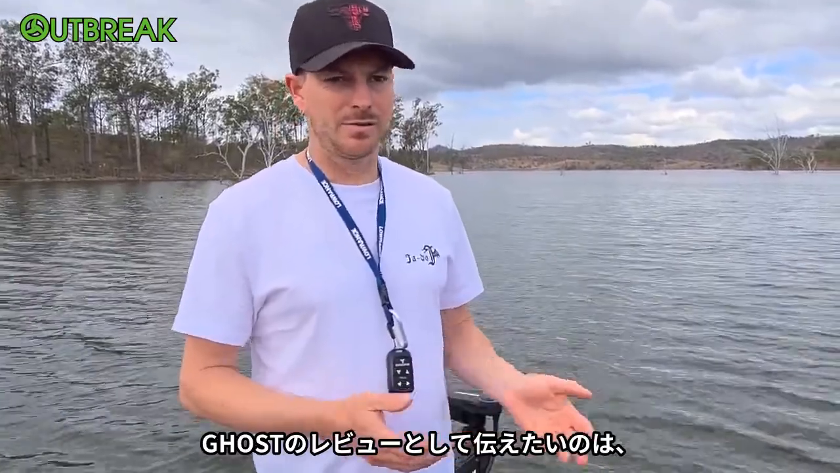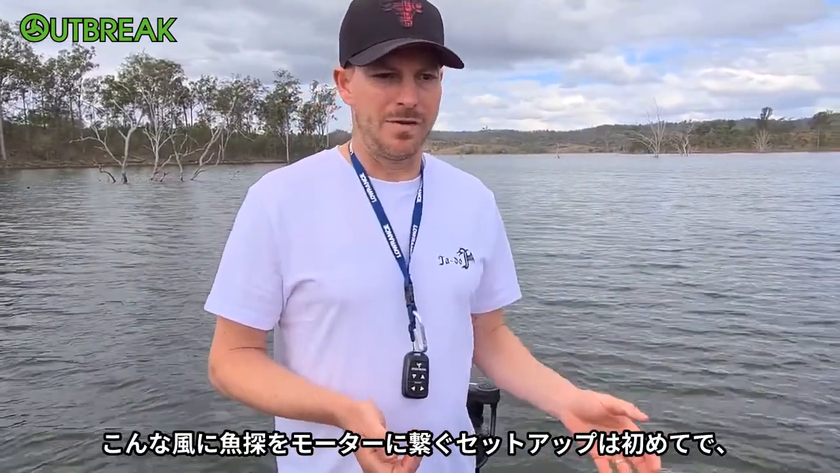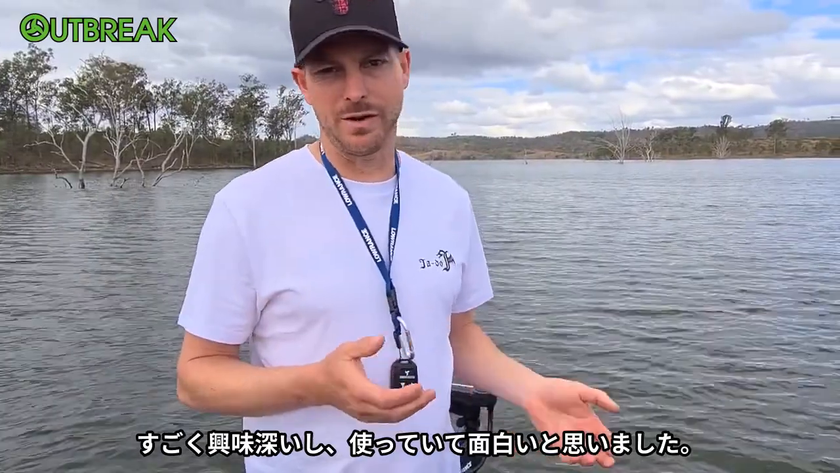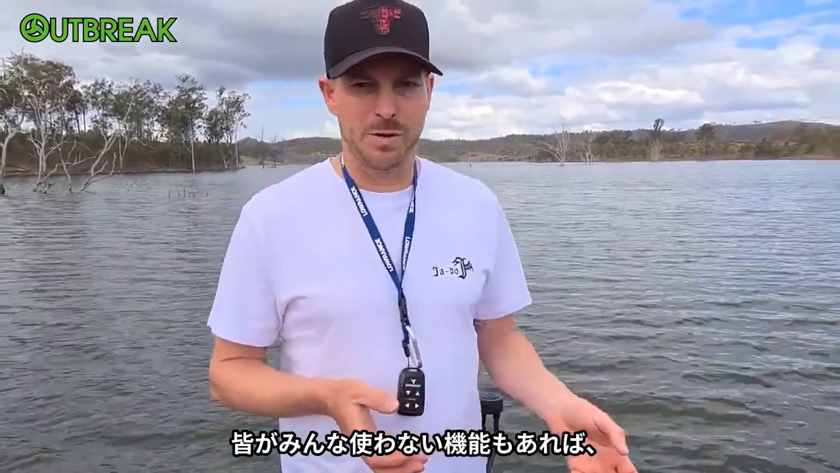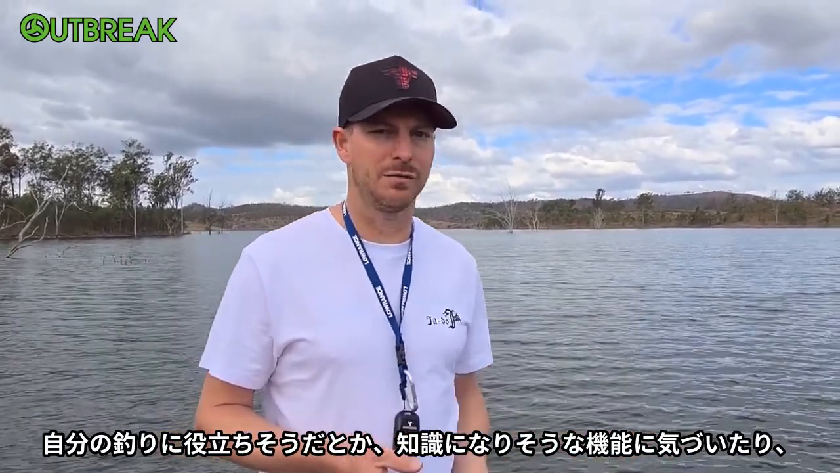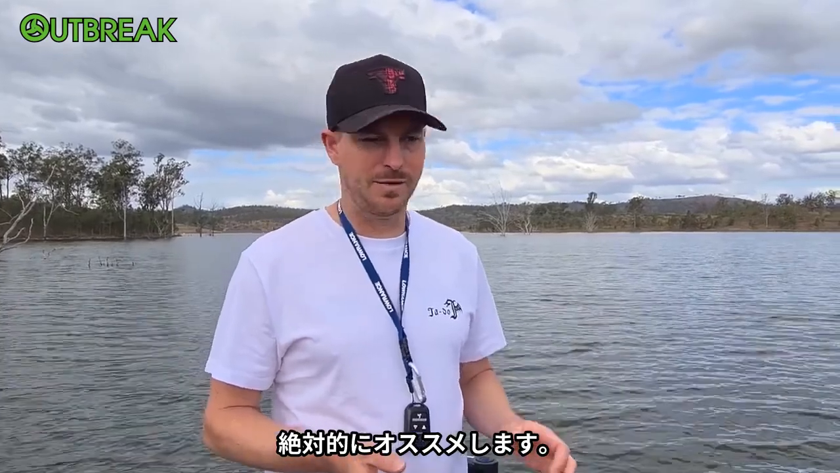So as a review of the LOWRANCE Ghost, I'd have to say it's user friendly. I've never had this type of setup where I've had a motor hooked to my sounders before, and I found it quite interesting and fun to use. Some features you probably wouldn't use, other features you will definitely use, other features you'll find that you would never have thought to use, but yet it'll help you with your fishing or guiding yourself around. So I've had lots of fun with the Ghost. I recommend it most definitely.